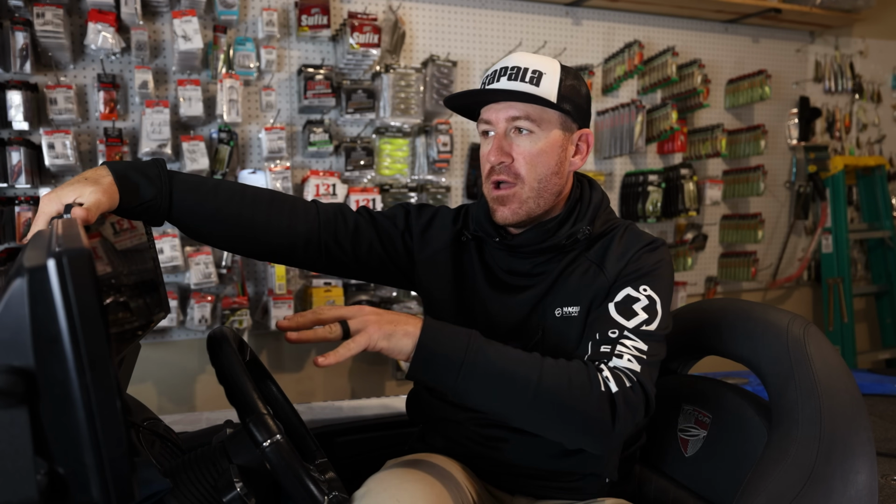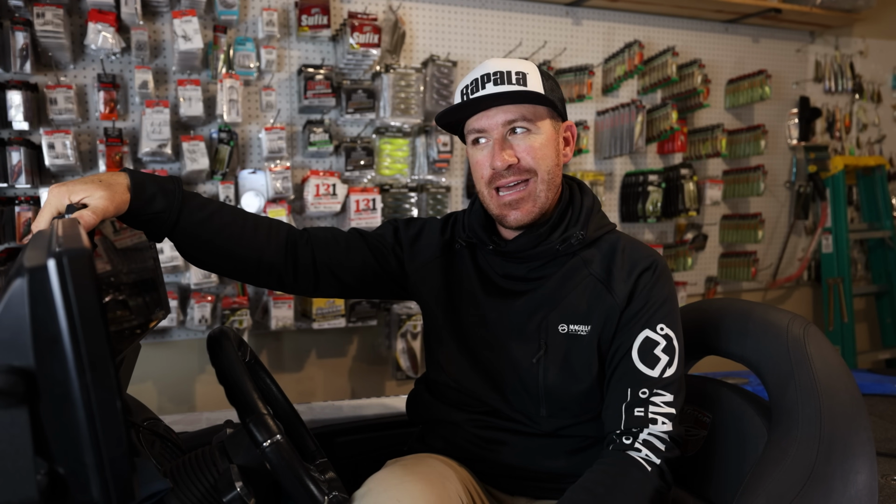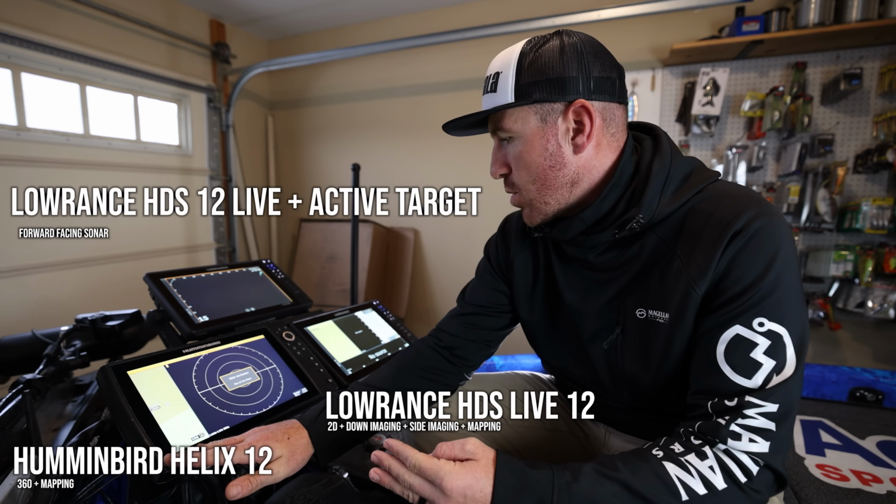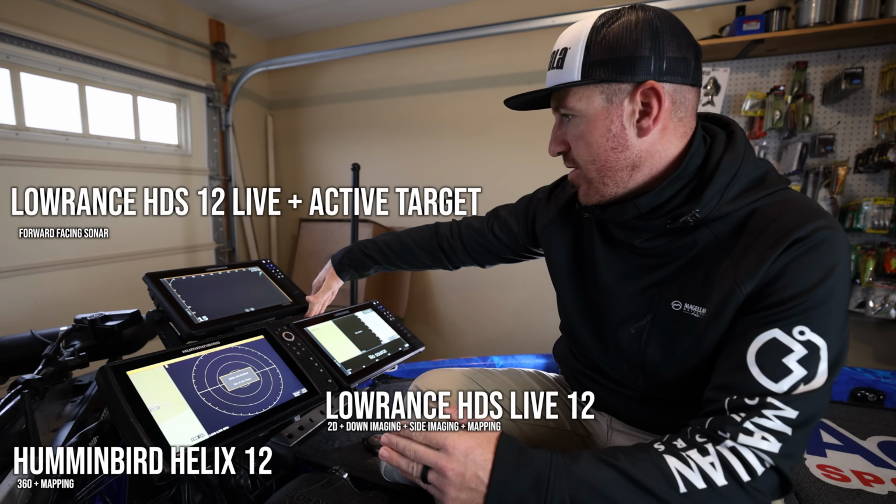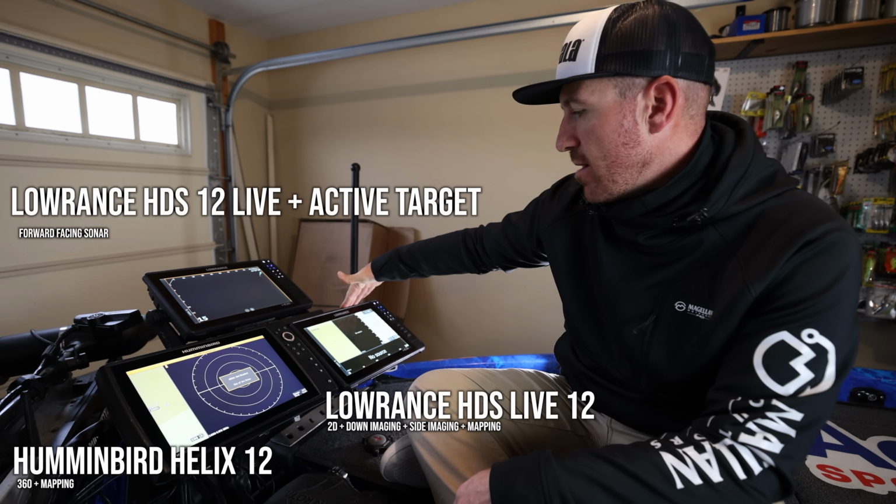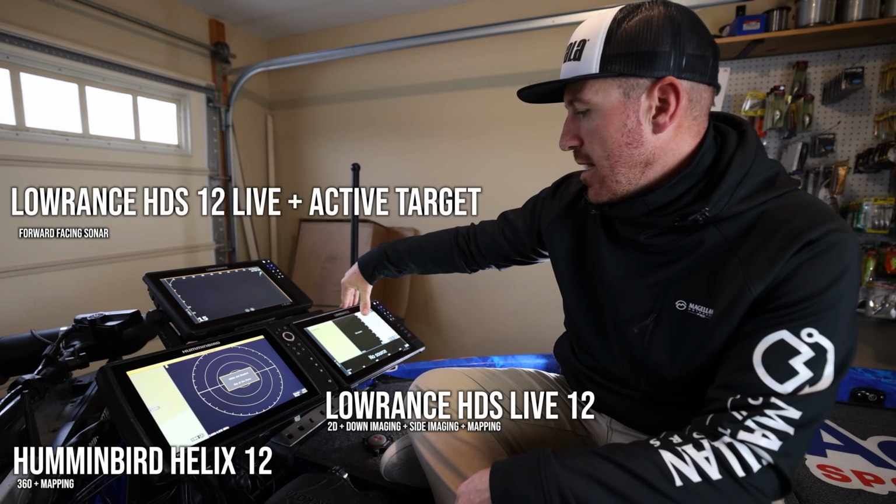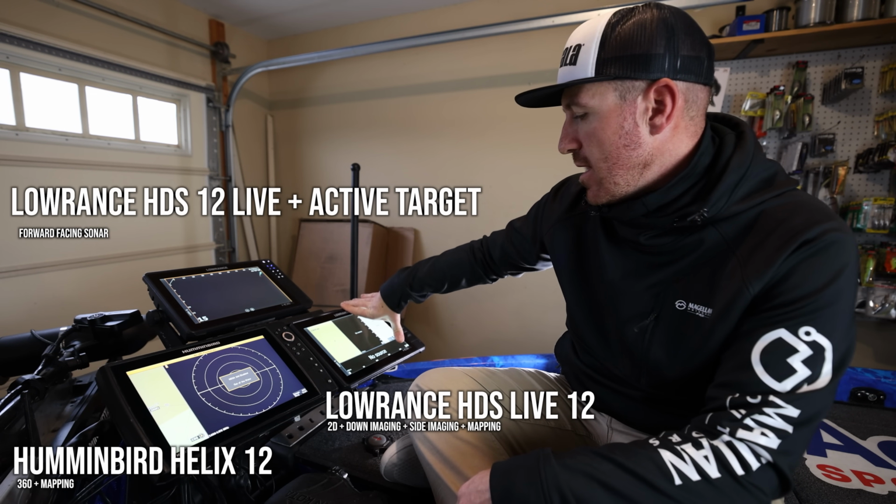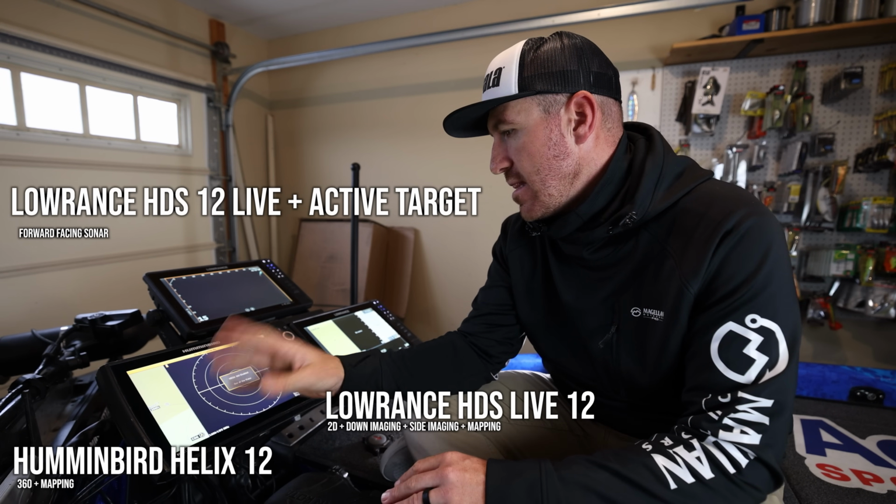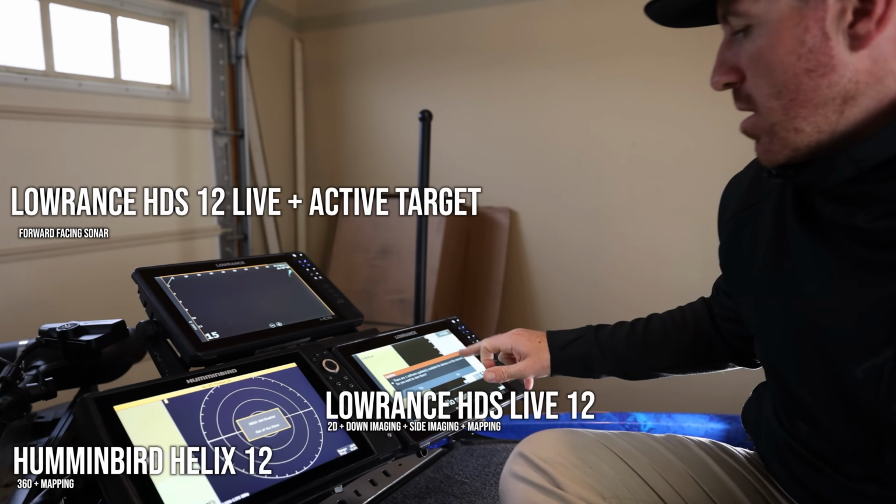All right, so enough of the back of the boat. Let's jump up to the front and see if we can dive into some of that live sonar, forward-facing Sonar 360. Let's see what's up. I have three graphs laid out. This is a Helix 12, a Lowrance HDS Live unit, and a Lowrance HDS Live unit. I use my top one for ActiveTarget, my bottom right for mapping, down scan, 2D, side scan in the back, and then I have this guy right here with 360, and then my mapping as well.